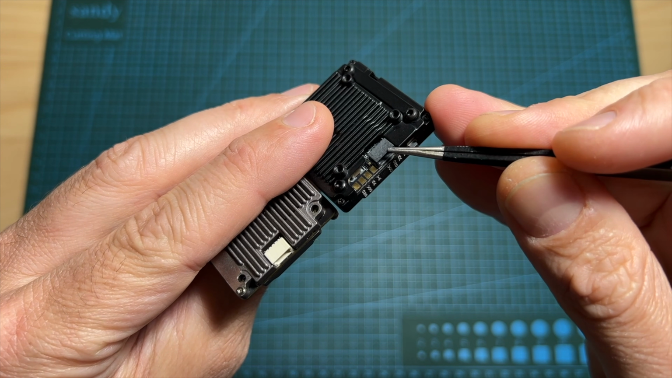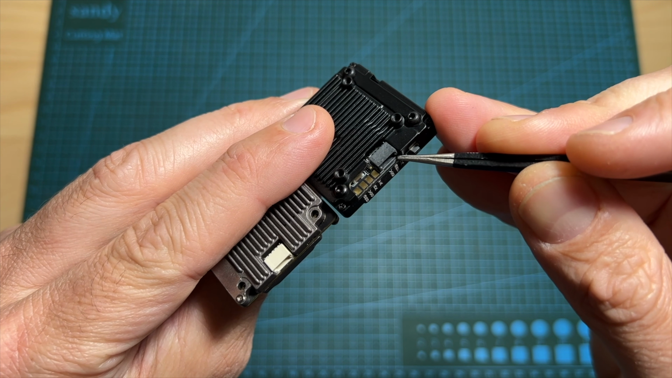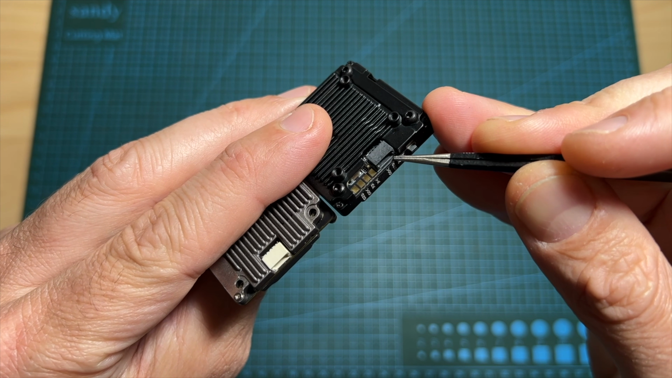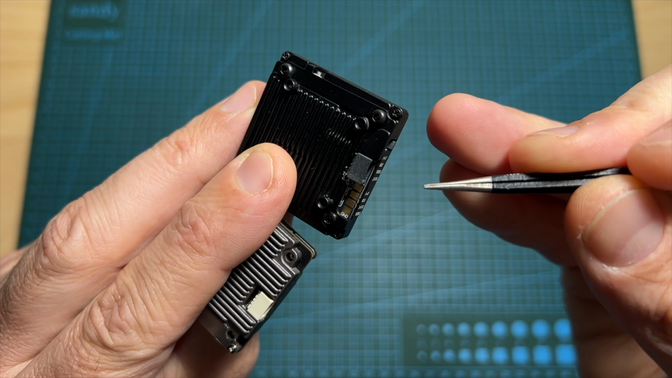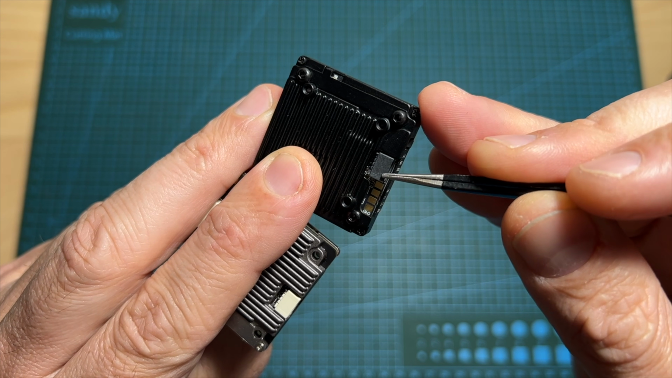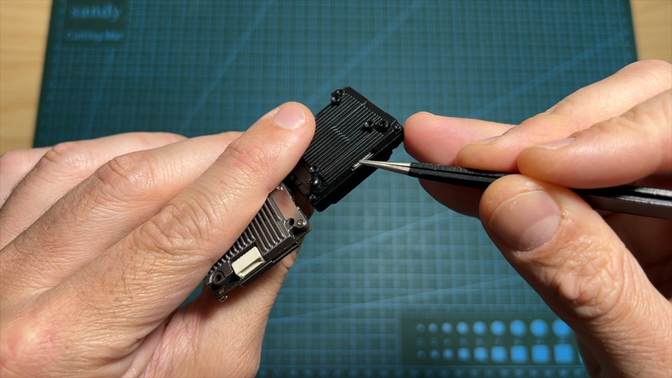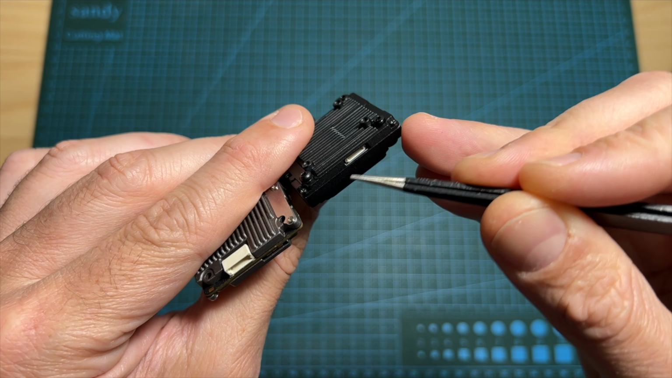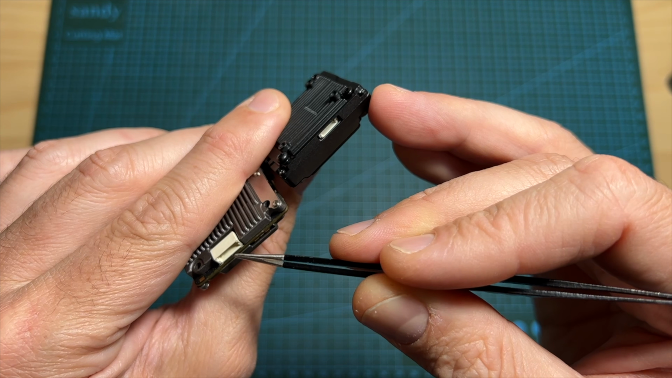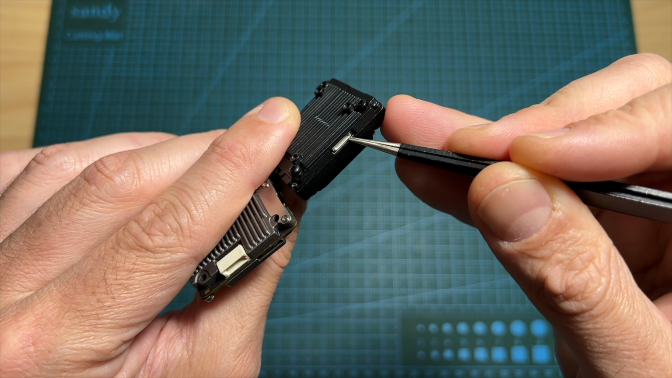In addition to the 4-pin JST connector, which is used for connecting the VTX to a flight controller, you can also find 4 soldering pads, which is great, as in case the connector breaks, you can simply use these pads. In addition, the new VTX is using a smaller JST connector for connecting the VTX to a computer using the provided USB cable.